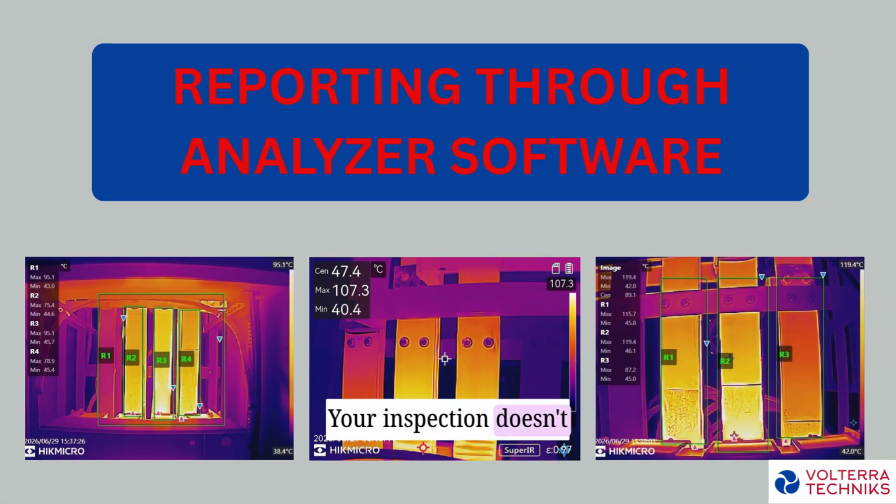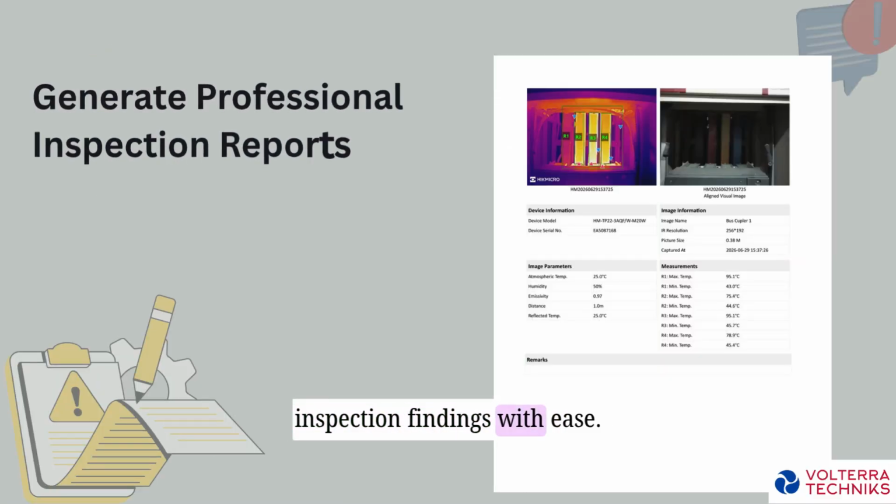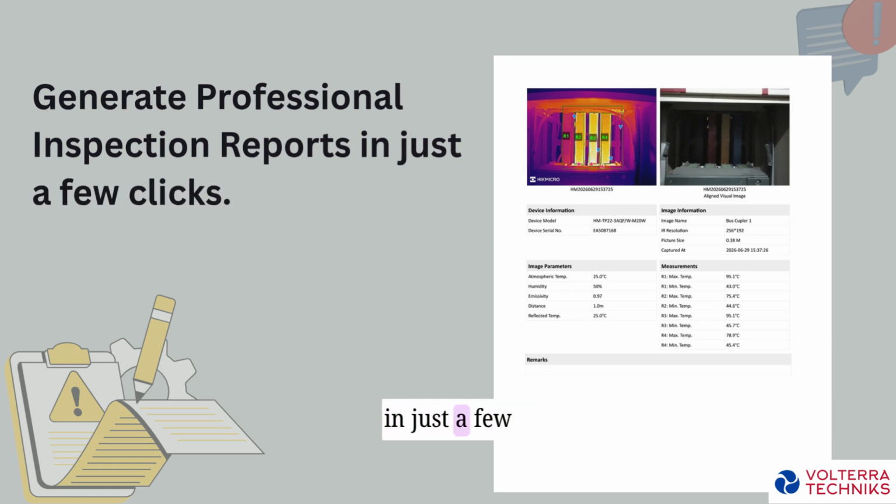Your inspection doesn't end with capturing a thermal image, it ends with a clear, professional report. Using the Analyzer software, you can review and analyze thermal images in detail, compare temperature data, and organize your inspection findings with ease. Generate professional inspection reports in just a few clicks, making it easier to present findings, maintain records, and share actionable insights with your team or clients.